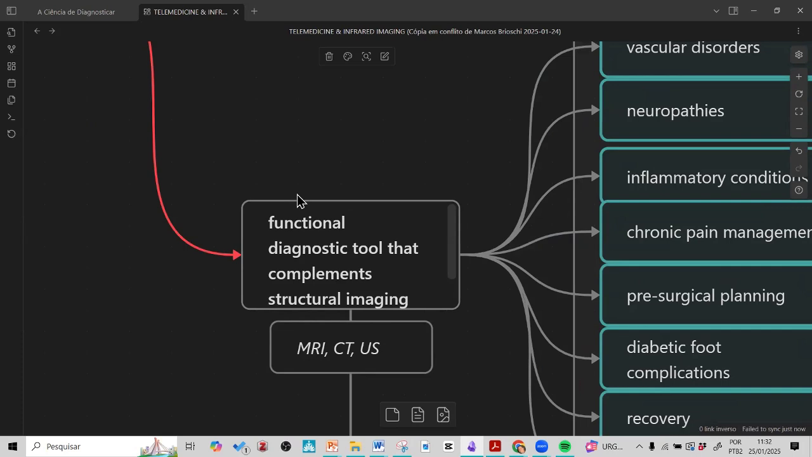It means circulation. It means vasomotor sympathetic response. All these things are biomarkers that are well documented by infrared imaging. In a different way from ultrasound, MRI, CT, we are documenting the functional state of the body.